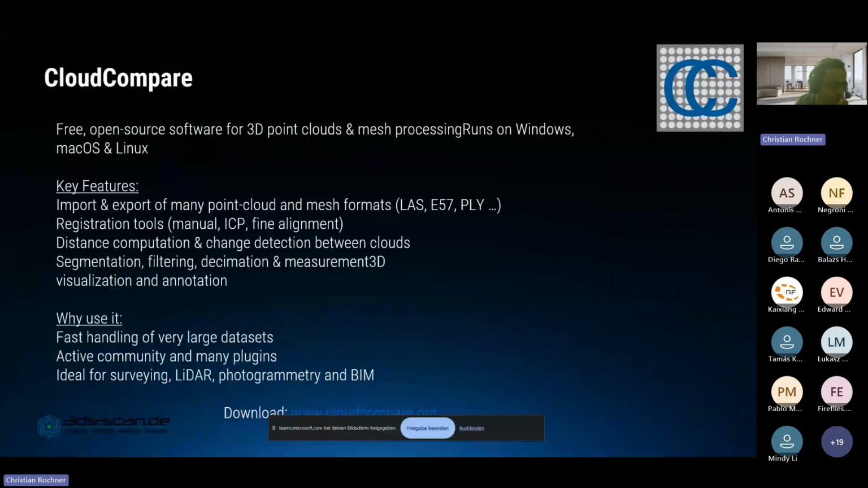You can create or calculate cloud distances. For example, the name Cloud Compare already might give you a clue. It's mainly a tool to compare different point clouds with each other and compute changes or distances. But you can also segment, filter, decimate your point cloud, visualize it, annotate it, or use one of the tools to process, for example, forest LiDAR data, and create like a tree cadastre or something like that.